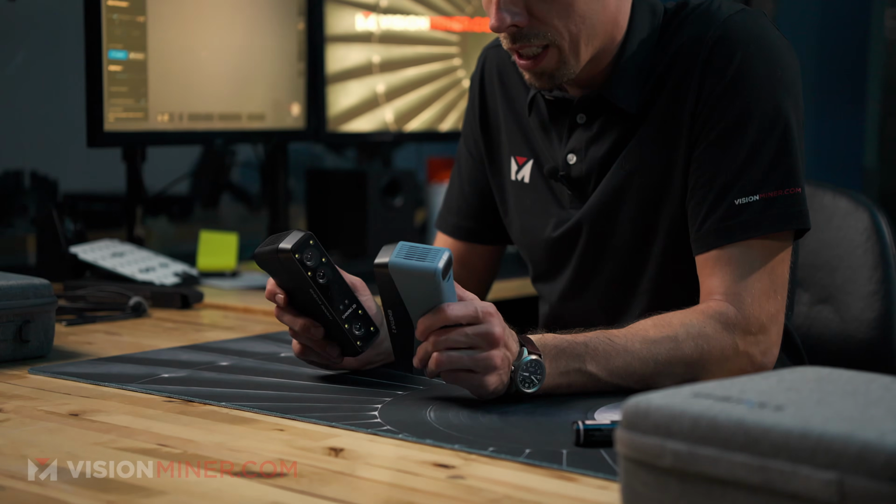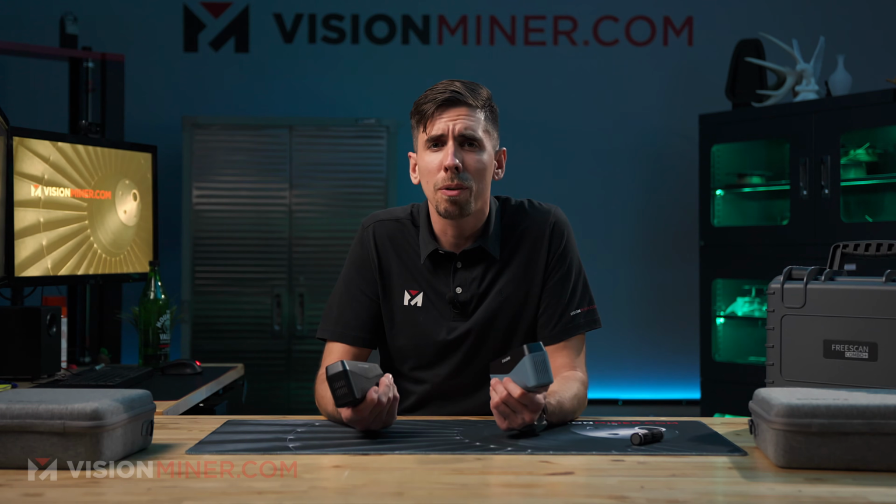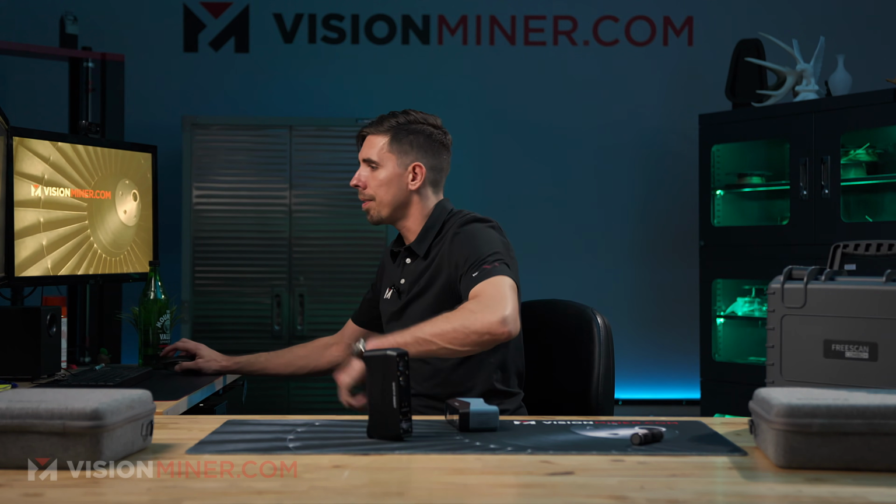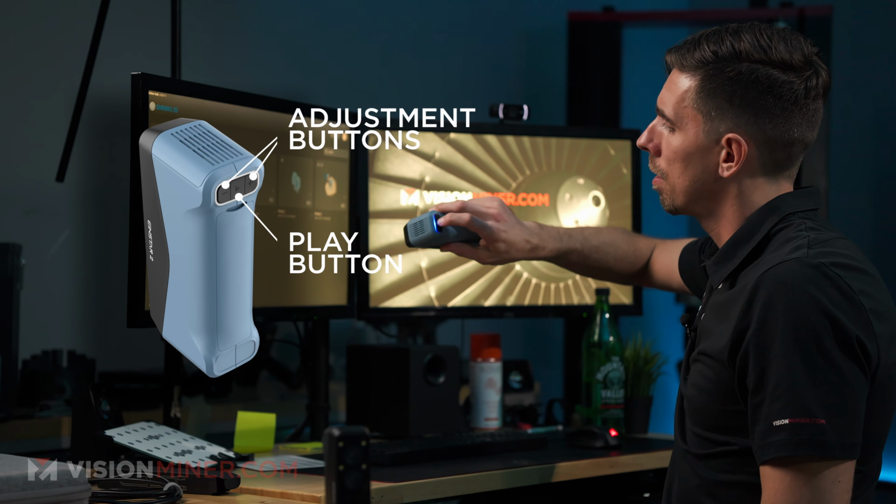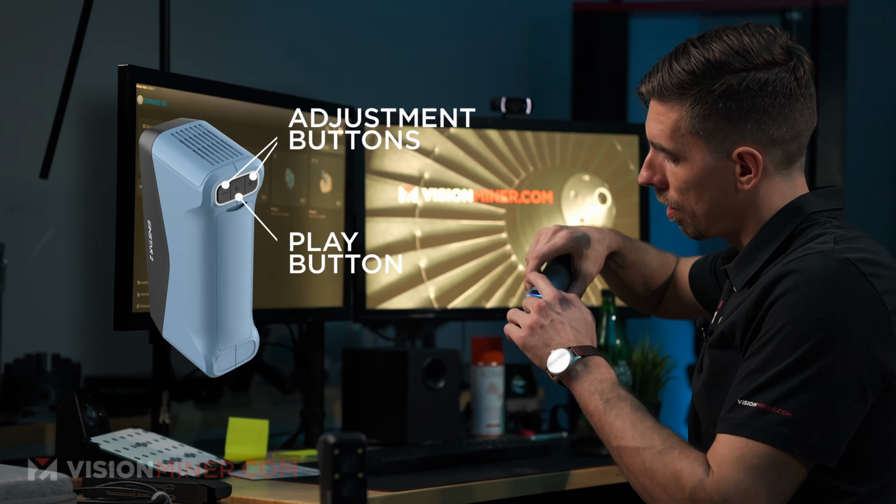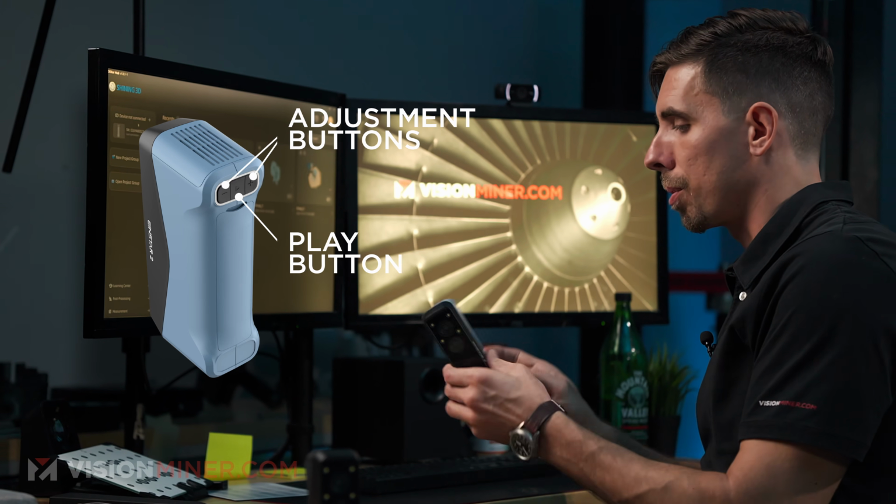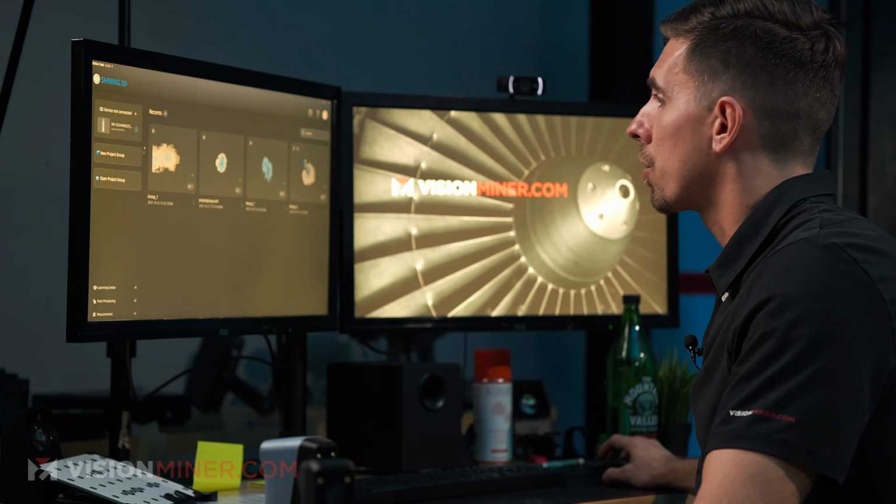But really, there's not much to be said unless we see how it scans. So let's dive right in. I'm gonna jump over here to the computer. We'll start with the EinStar 2. I'm gonna turn it on by holding the center button here. It's got the play button and then the plus and the minus that can be used for brightness and stuff like that. And the play button can be used for other functions. So we'll turn it on.